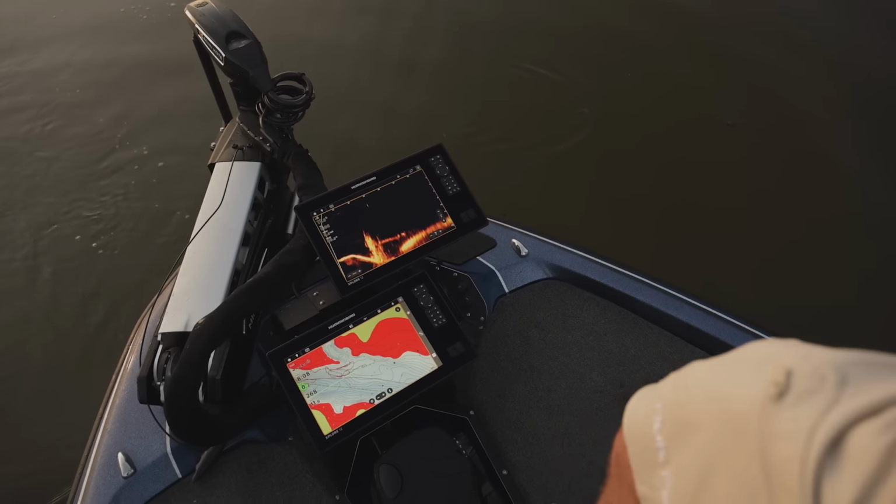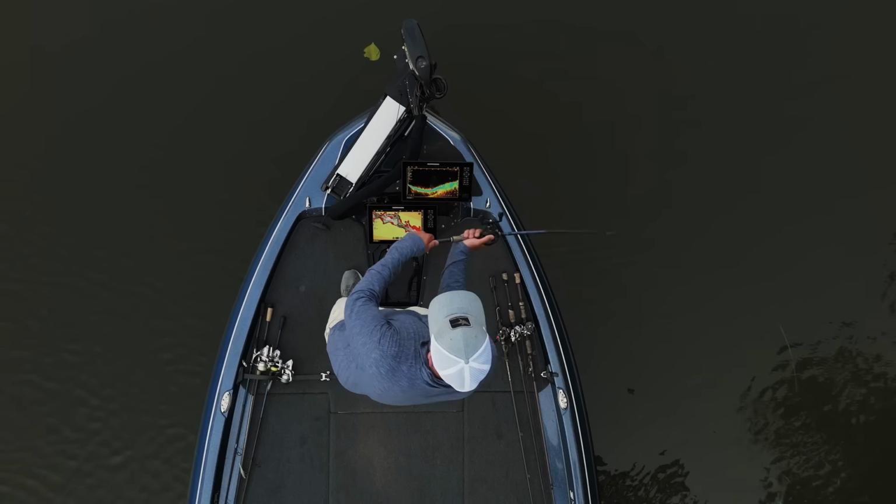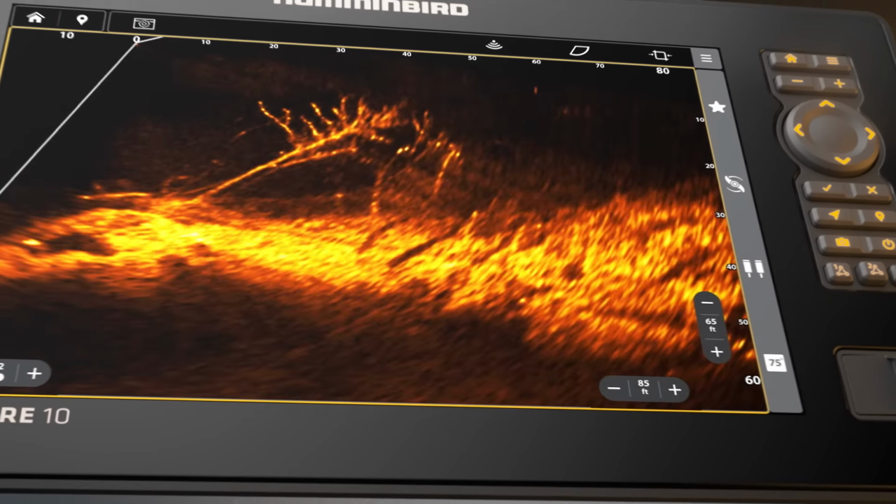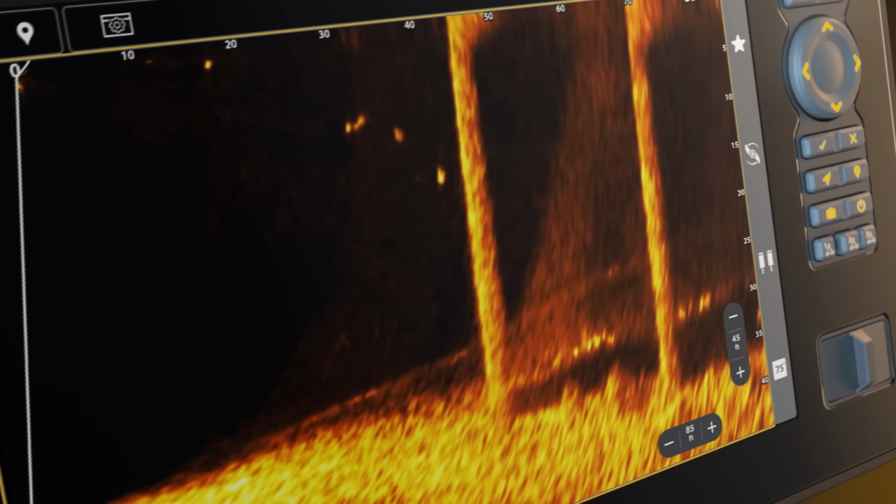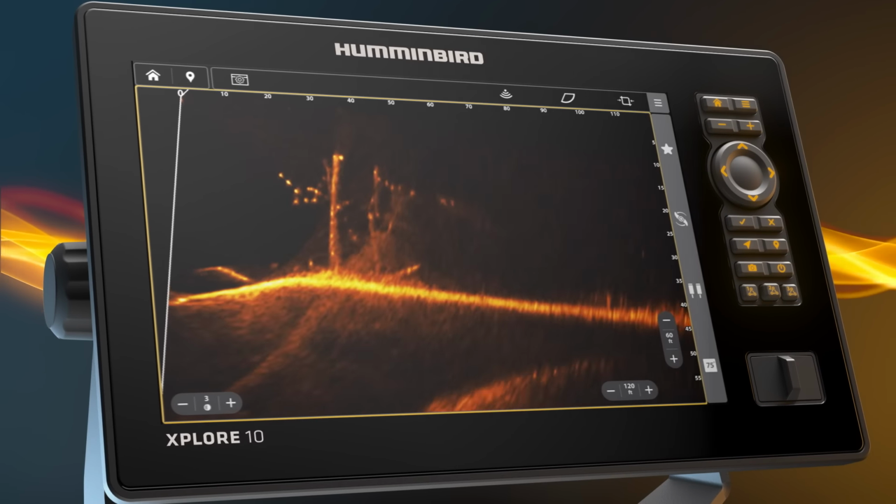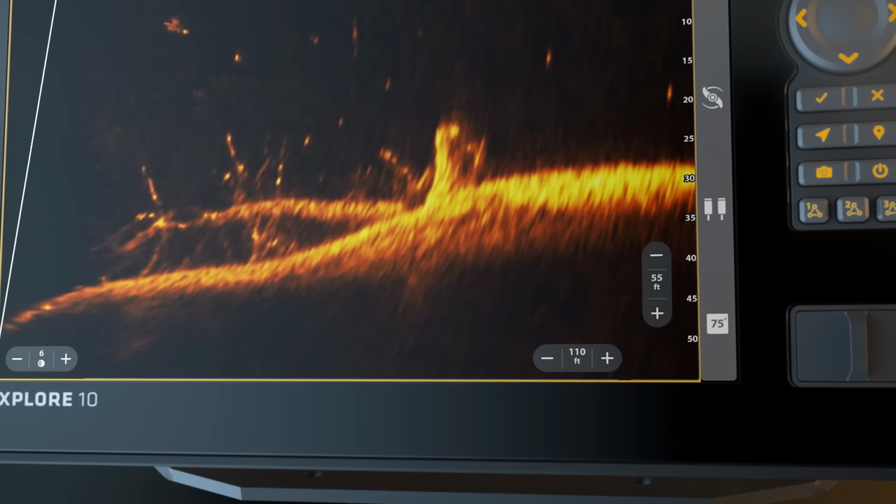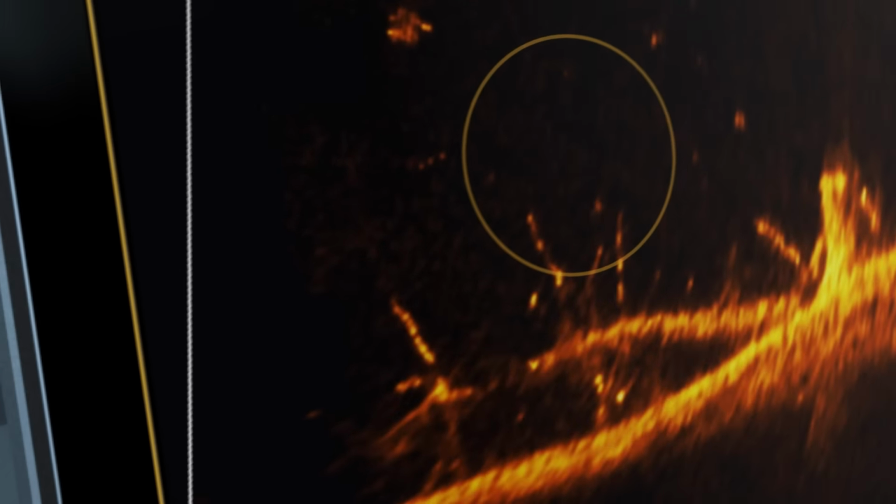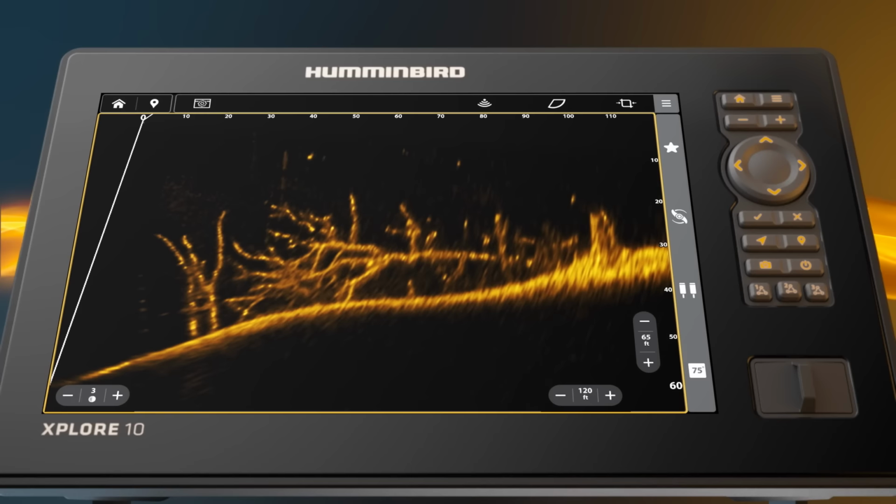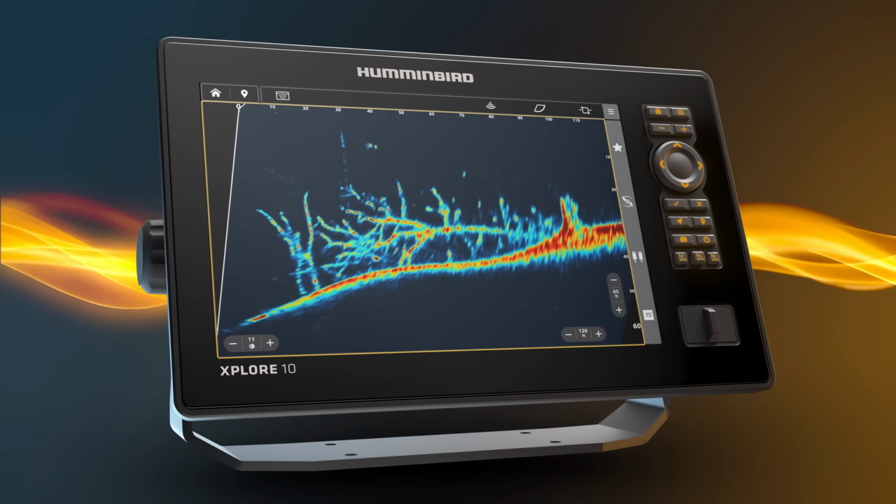Fish with the real-time action and jaw-dropping clarity of Mega Live 2. It's a bold step forward for forward-facing sonar that drops you right into the fight. Cut to the chase instead of chasing ghosts with stunning picture clarity and rock-solid image stability. Clear target separation helps you decipher between dinks and diamonds in the brush. Enhanced bait tracking keeps you on the cusp of a catch, pinpointing your lure so you can watch how fish respond. Personalize your picture with 15 different fishing-themed color palettes engineered to enhance underwater clarity and detail.